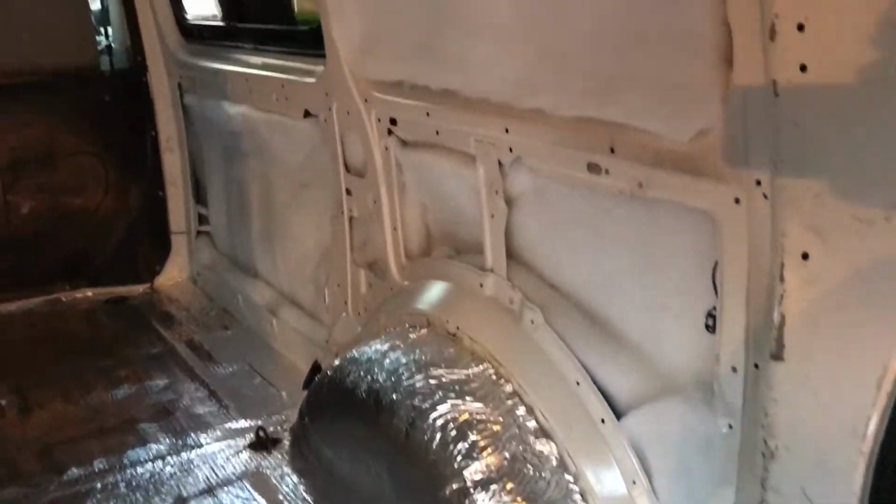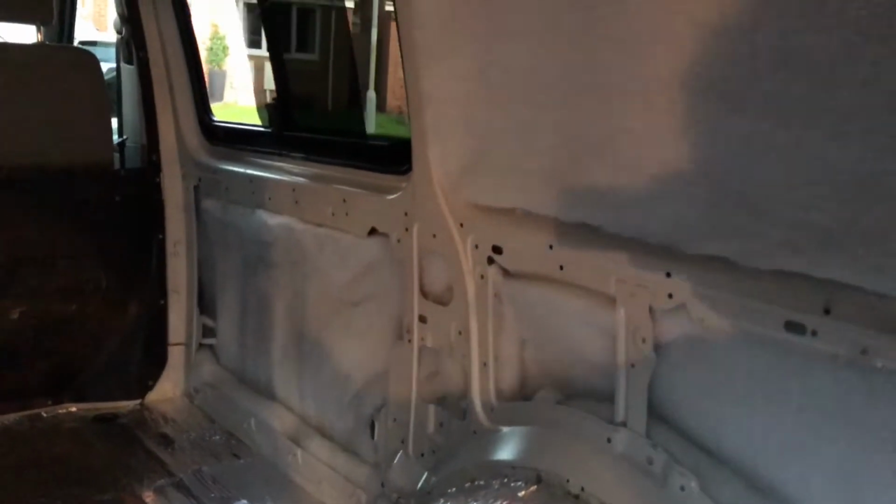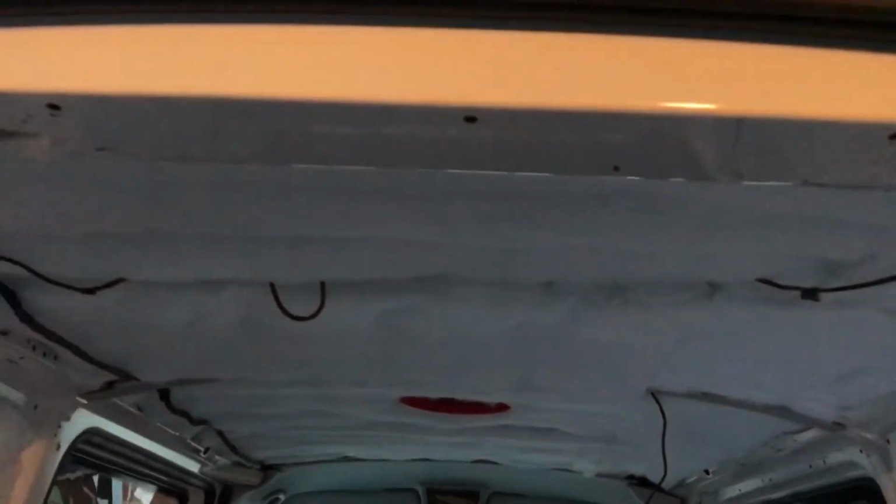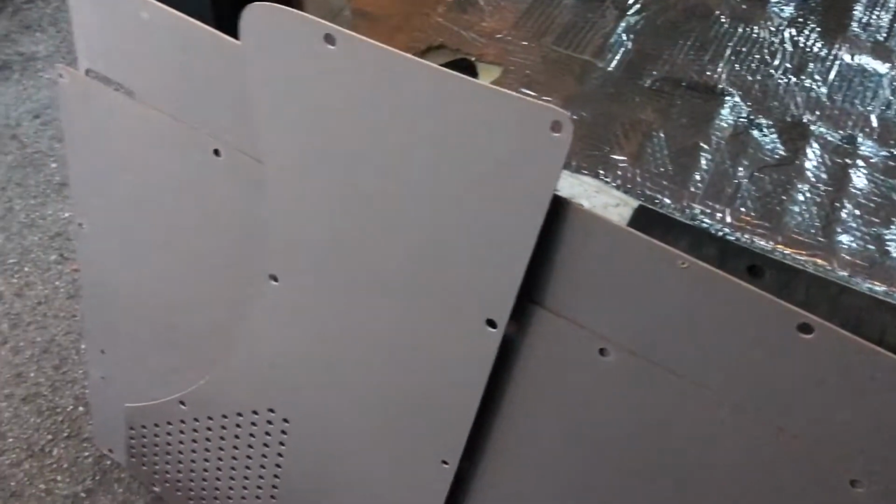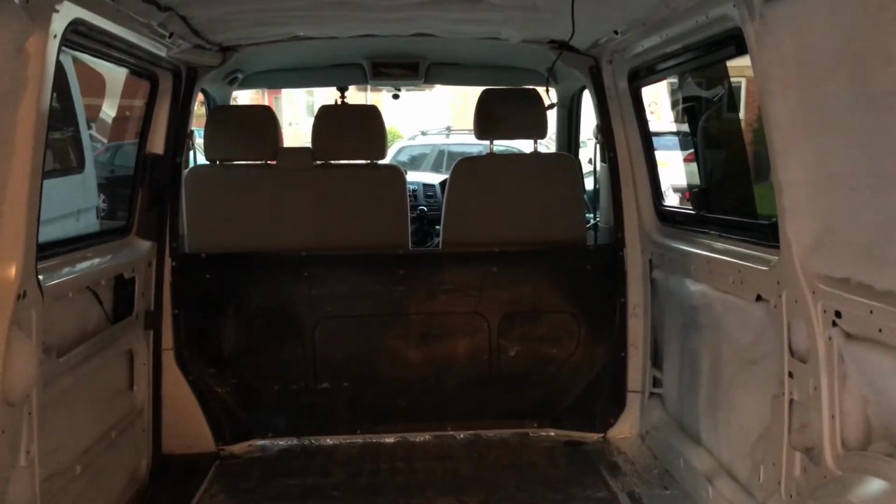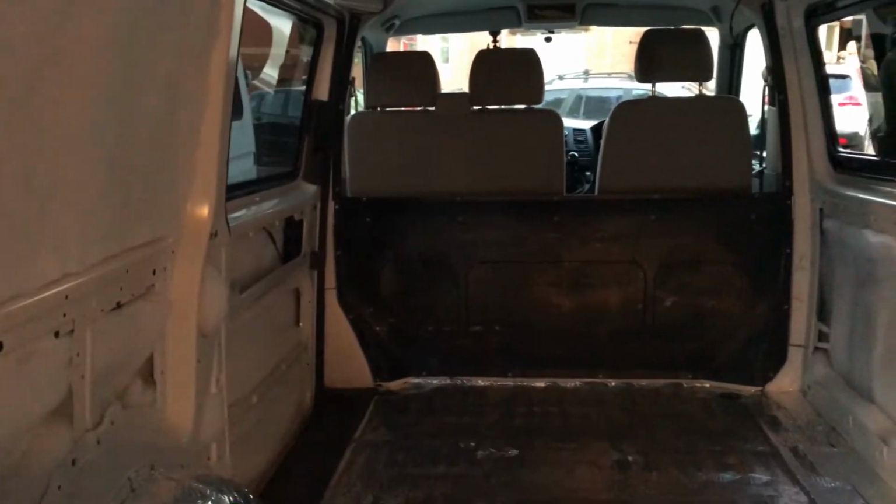So that's all the thick insulation gone in there. I've done all the sides at the back, that side under the window, the door, and obviously the ceiling. So I'm just going to put the original panels back on for the minute, which are right there, and I'll test it again later with the thermal camera and see if it's made a difference.